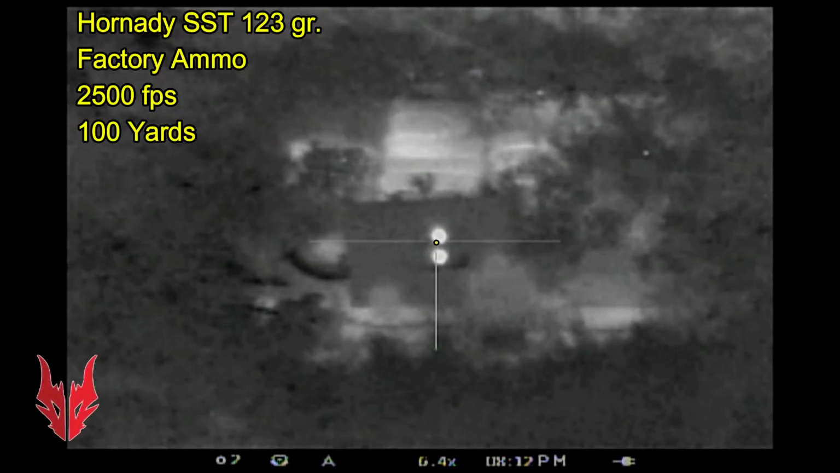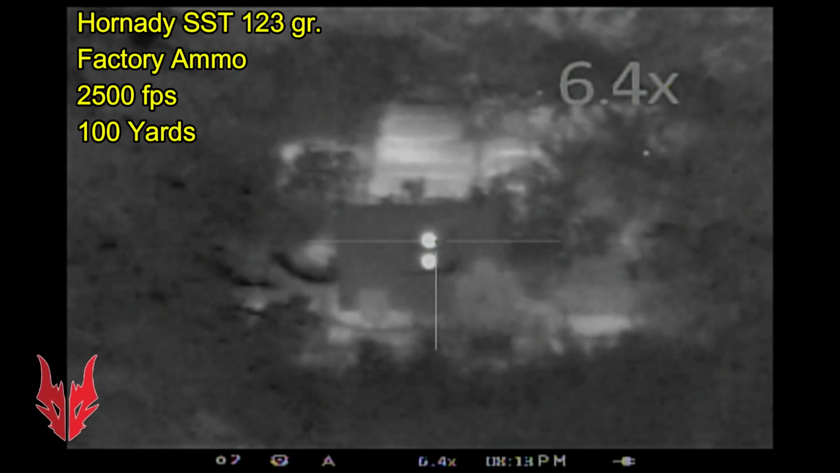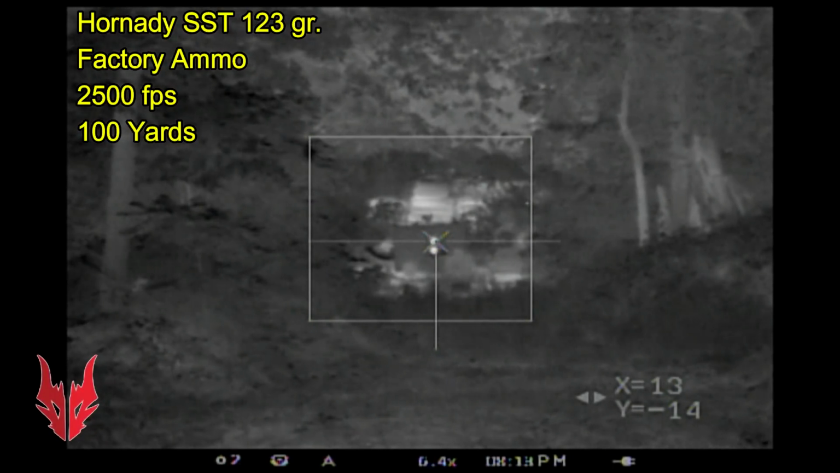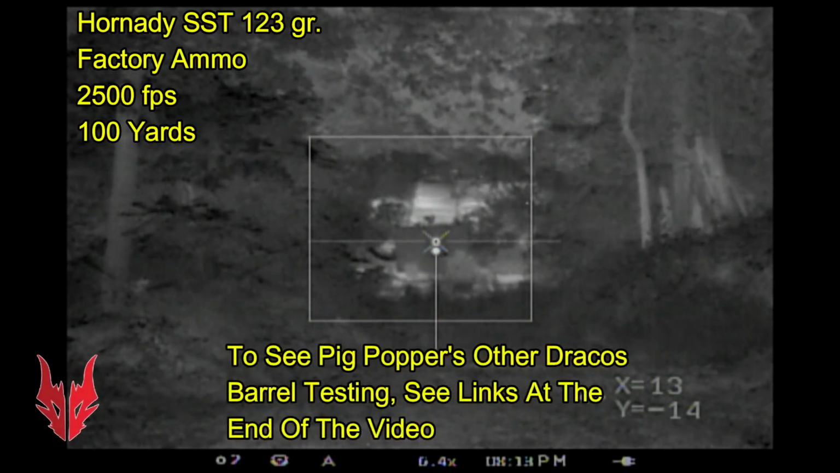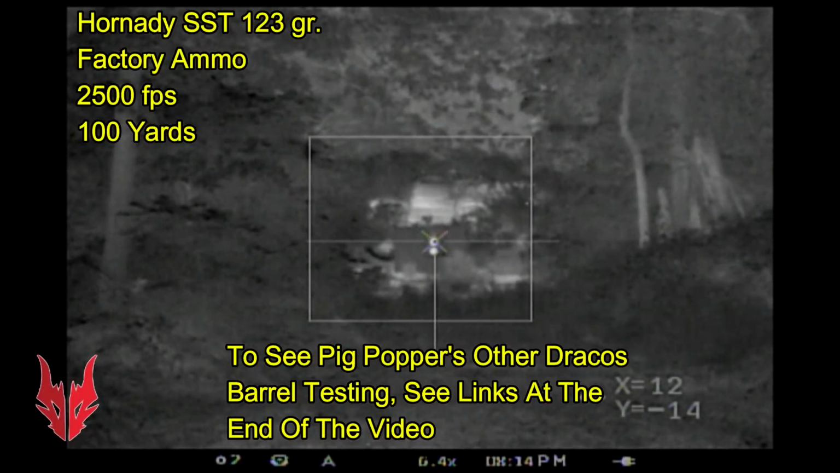It appears to be 11 o'clock. Here I'm using Pig Popper's Pulsar XQ50 thermal weapon sight. I hadn't used one of these in 4 years. In fact, it looks like it pierced the edge. So yeah, 1 inch left, 1.5 high. I really liked the sight when it came out. It was the first one that I'd seen that had picture-in-picture mode, which you'll see later, and it also zeroed very easily.